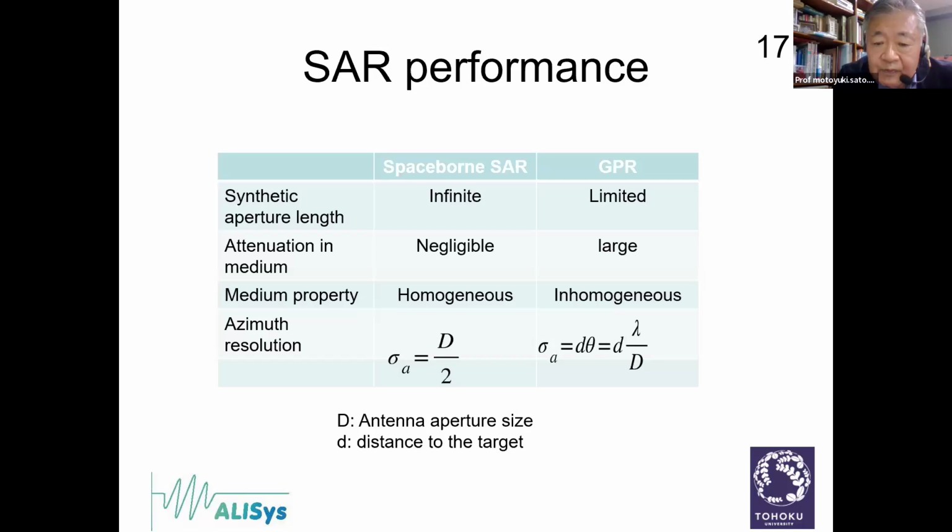But for GPR, since the aperture size is limited and relatively short, that kind of mathematically ideal situation cannot be satisfied. Therefore, azimuth resolution is defined by the actual antenna size and is also dependent on the distance. For the GPR case, the distance is the depth from the ground surface to the target. So resolution is normally not as good compared to spaceborne SAR. So there are many disadvantages for the GPR, unfortunately.